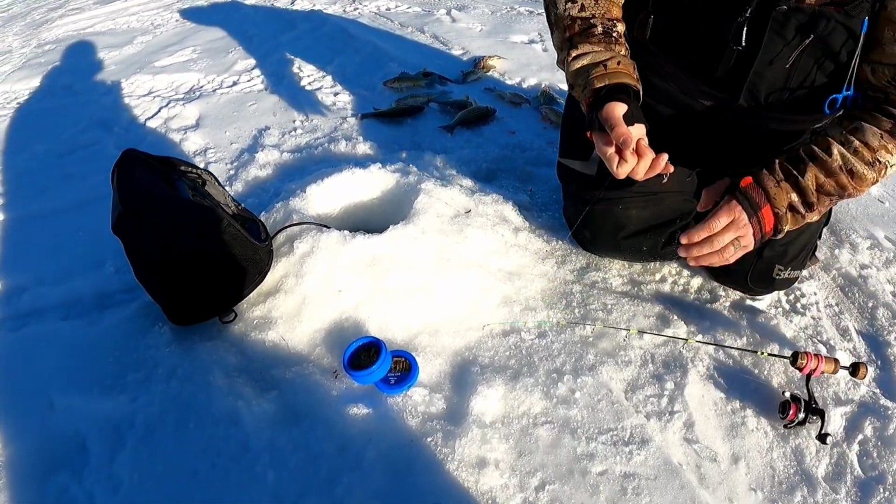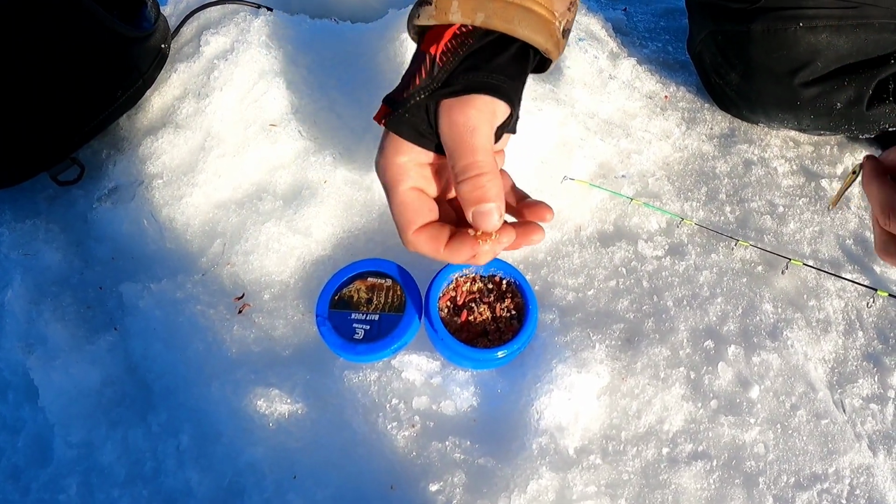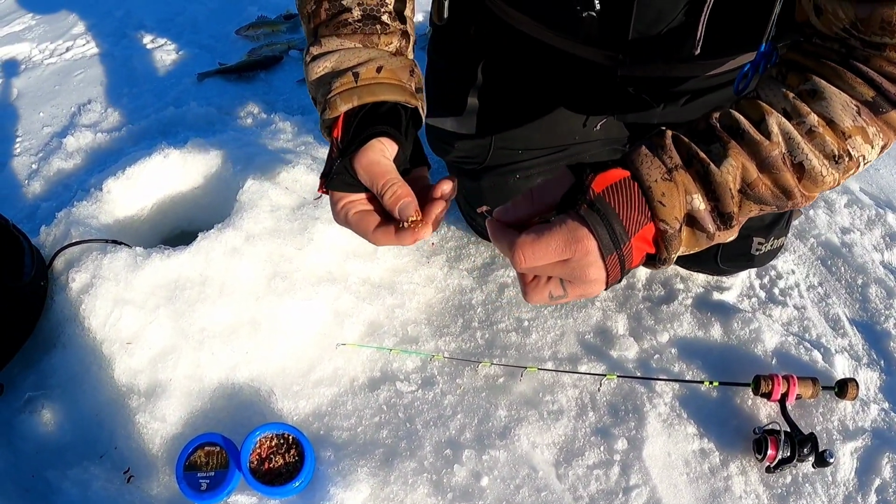I'm gonna get some more bait on there. Only spikes left me with one. Usually you got to have at least 2 to 3 on there. Yeah.